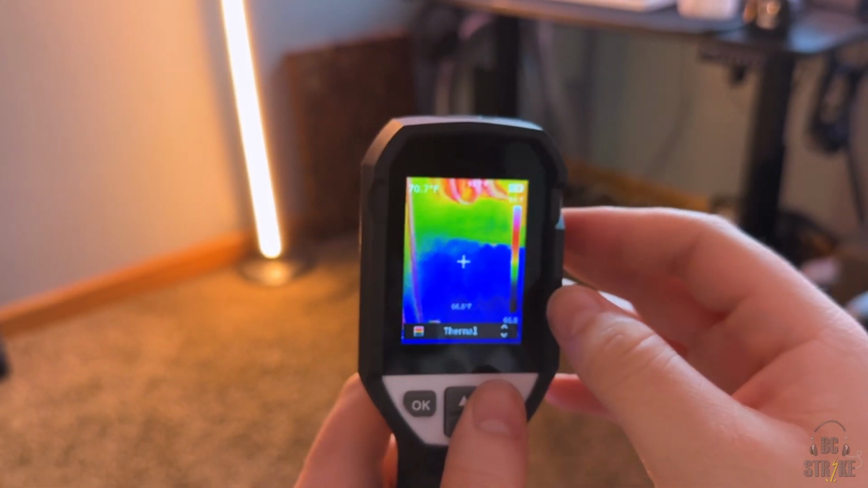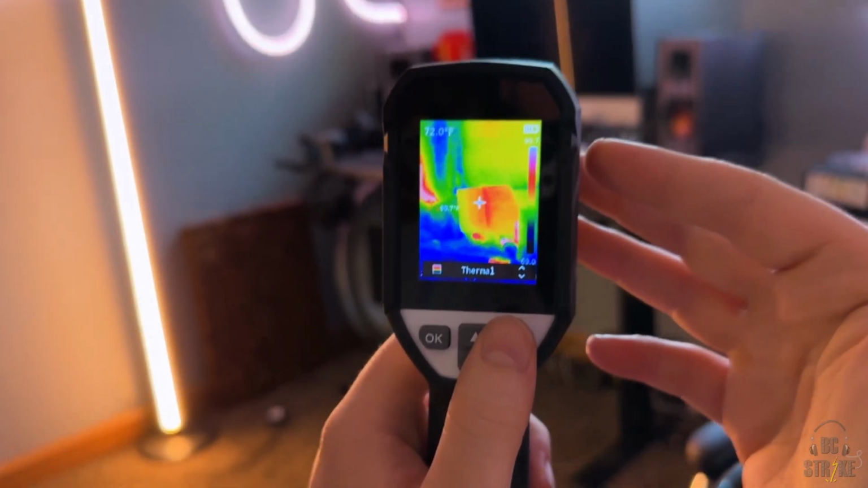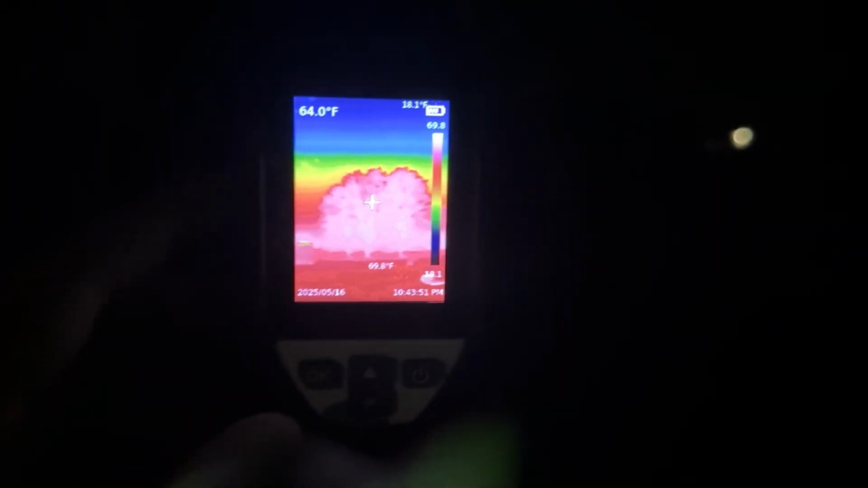So this could be really great if you guys do electric work, construction, anything of that sort. Even if you guys are outside at nighttime. At night, you can see all the hottest areas. So if you guys are hunting, stuff like that, you'll be able to see the different deer and animals out there, which is super cool.